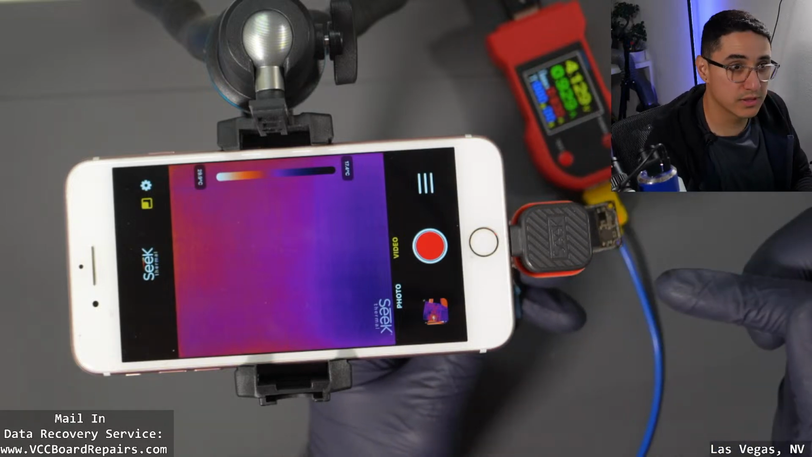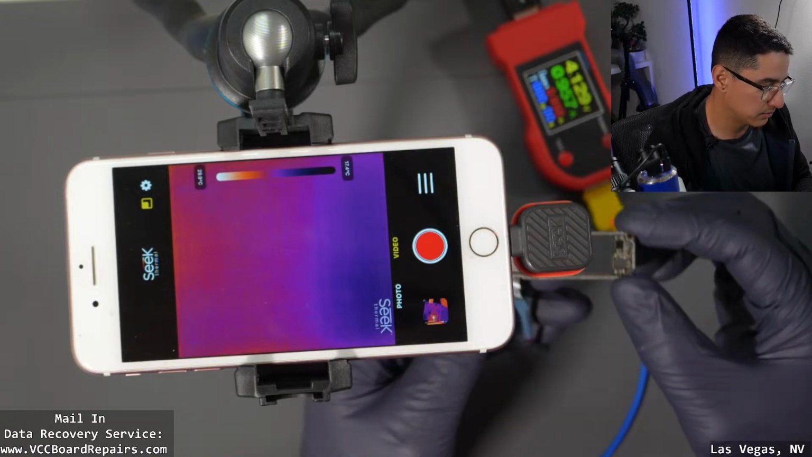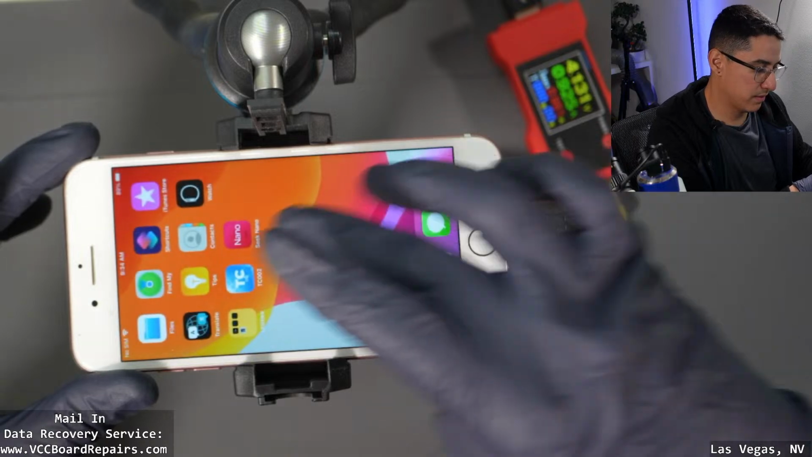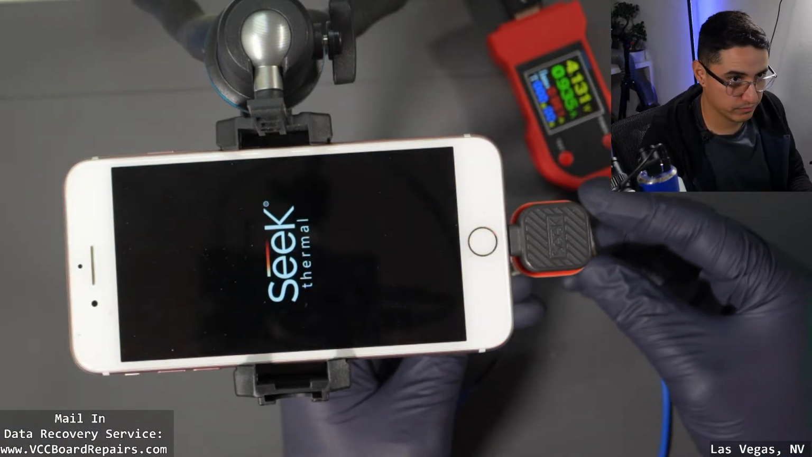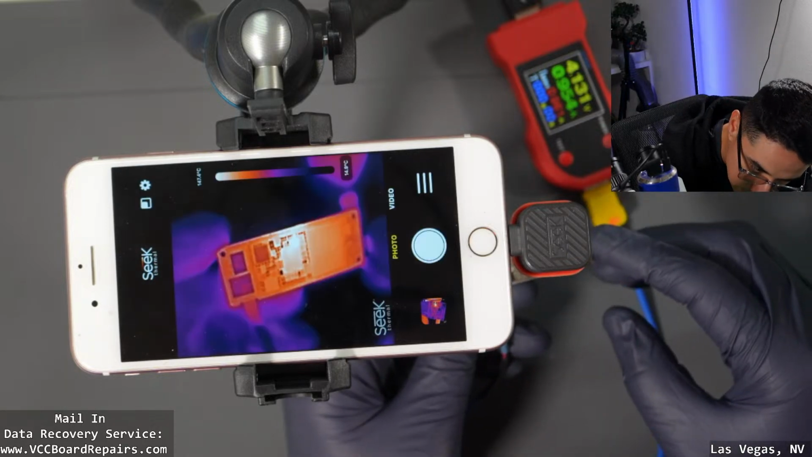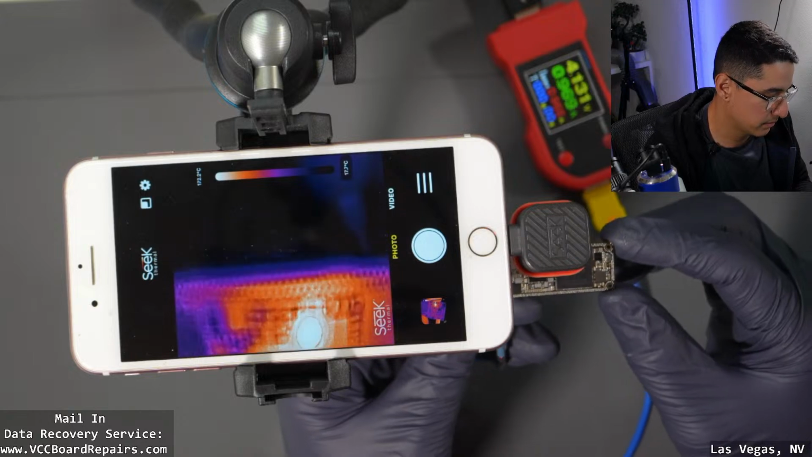By the way, this one doesn't appear to be clicking compared to, wait, looks like it froze up. Let me just close it, reopen it. This one, I heard, oh, it does click, never mind.